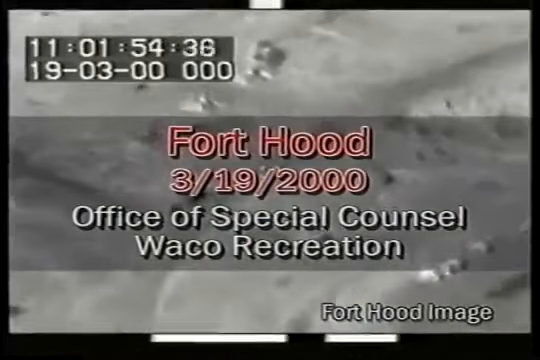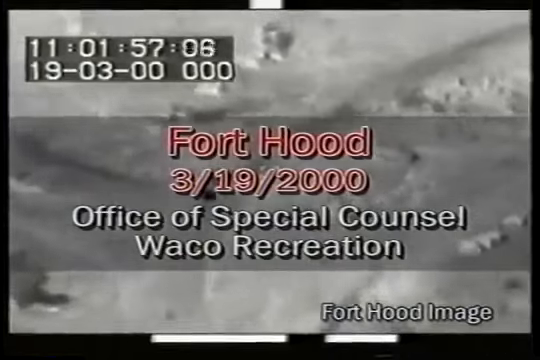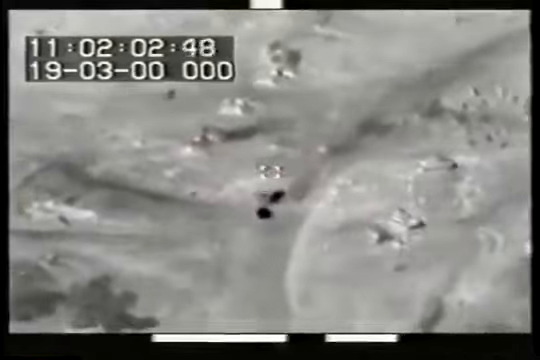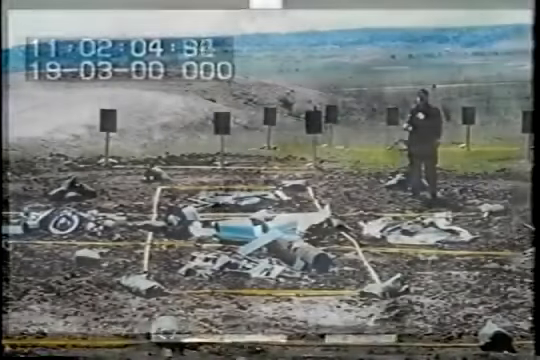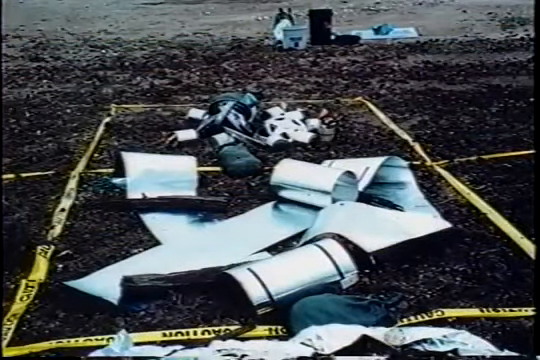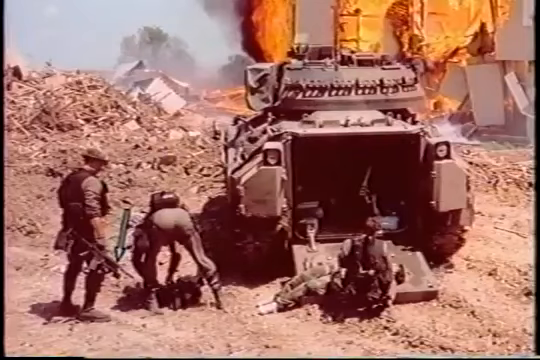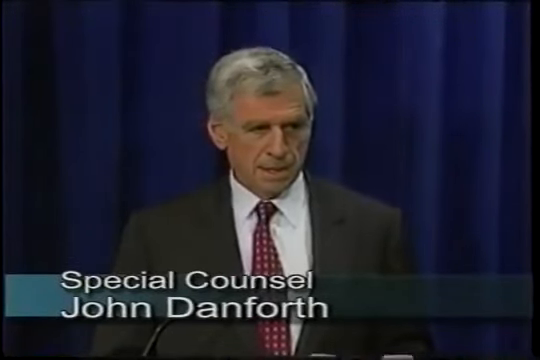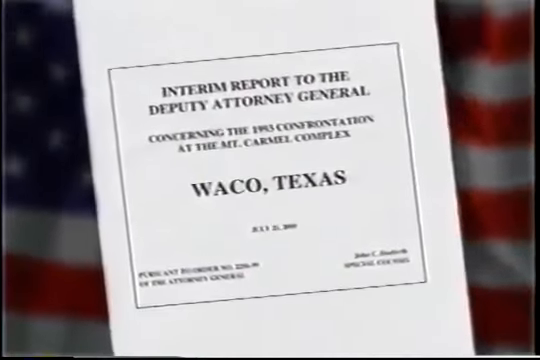To determine if the flashes seen on the FLIR tapes could be gunfire, the Office of Special Counsel conducted tests at Fort Hood, Texas. It was the Special Counsel's intention to replicate exactly conditions found at Mount Carmel on April 19, 1993. Same weapons, same ammunition, same uniforms, and insofar as possible, the same climatic and atmospheric conditions. After conducting these tests, Special Counsel John Danforth concluded, with 100% certainty, the FBI did not shoot at the Branch Davidians.